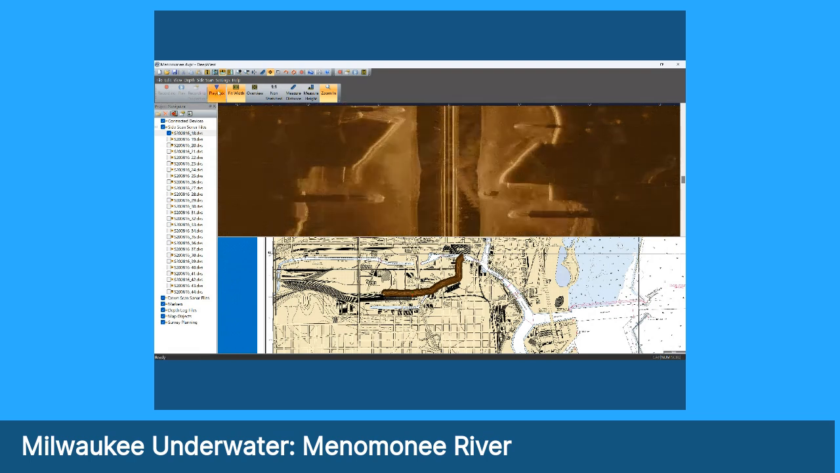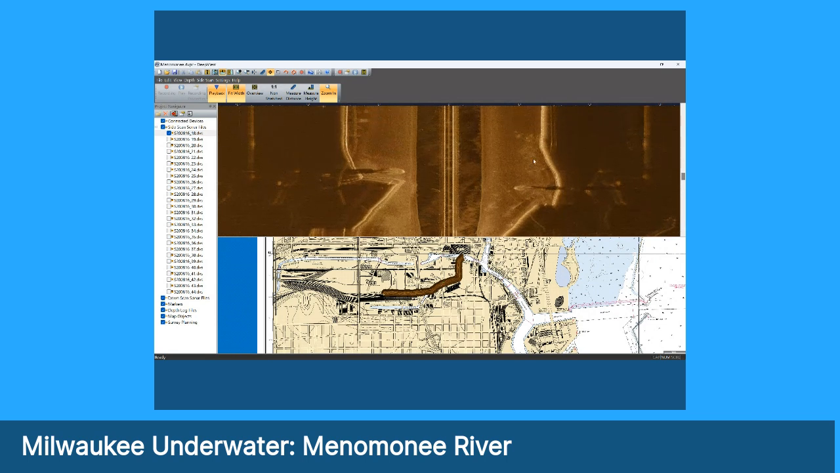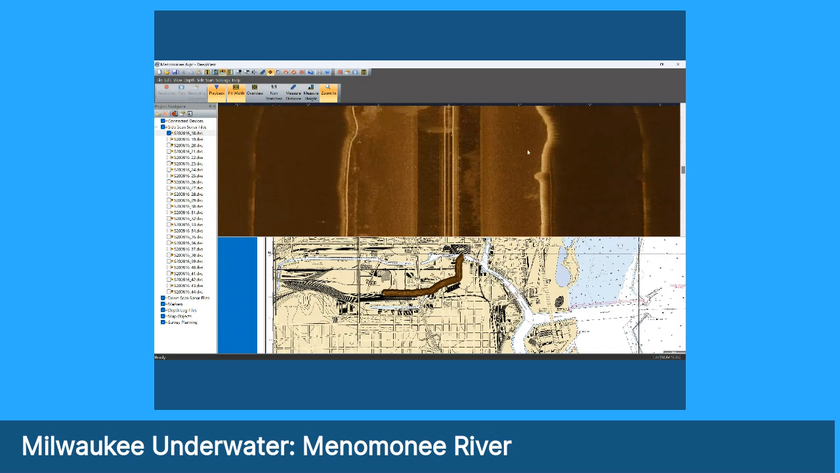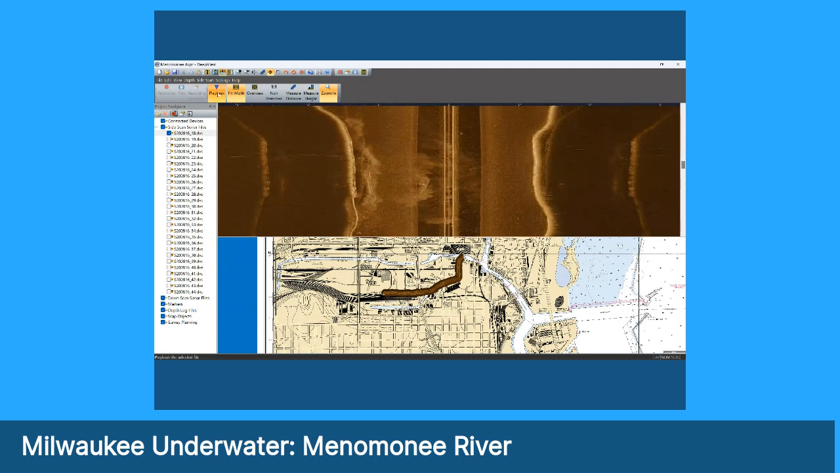We're coming up the river again. Pretty clean bottom. Some things that are down there, but not too much. You can see that it's a little bit darker on the bottom. It's because of the vegetative mat that's down there. All right, let's stop right here.